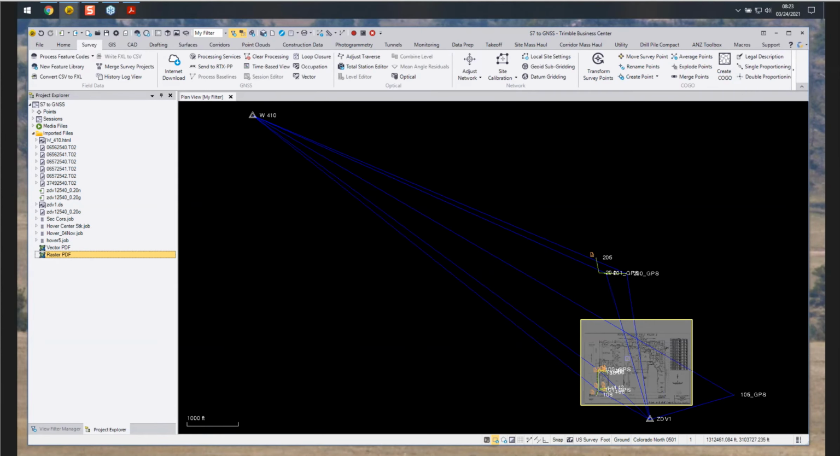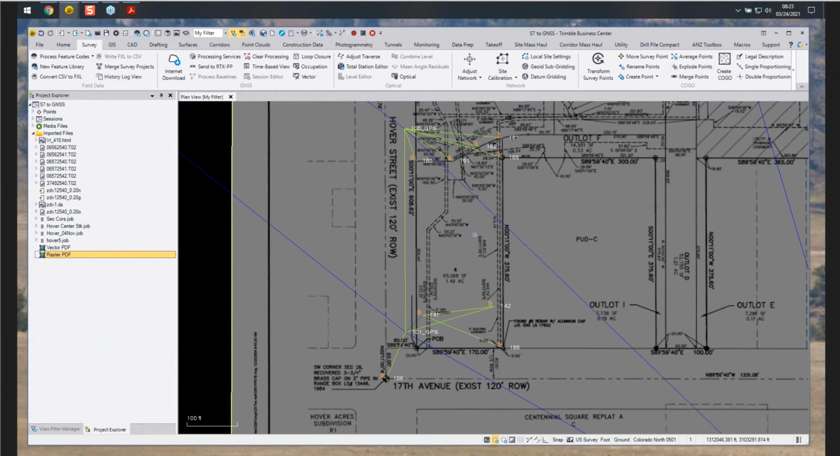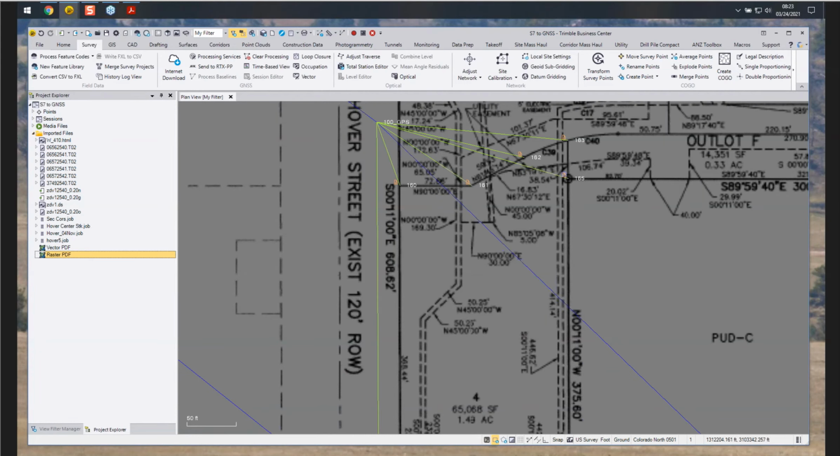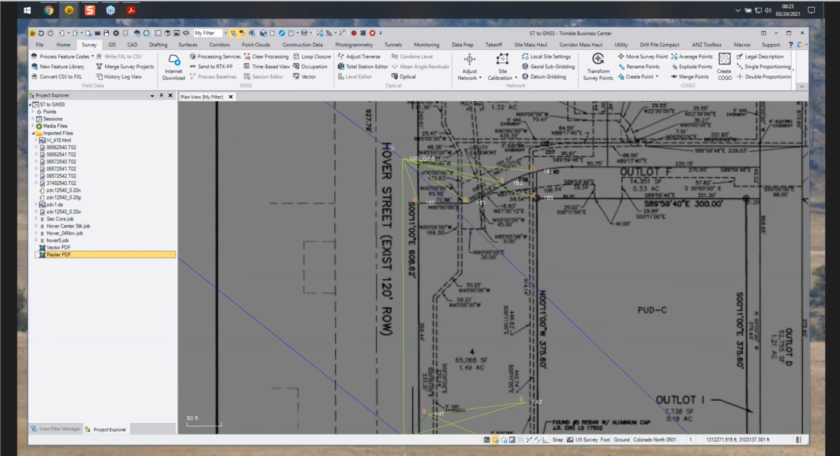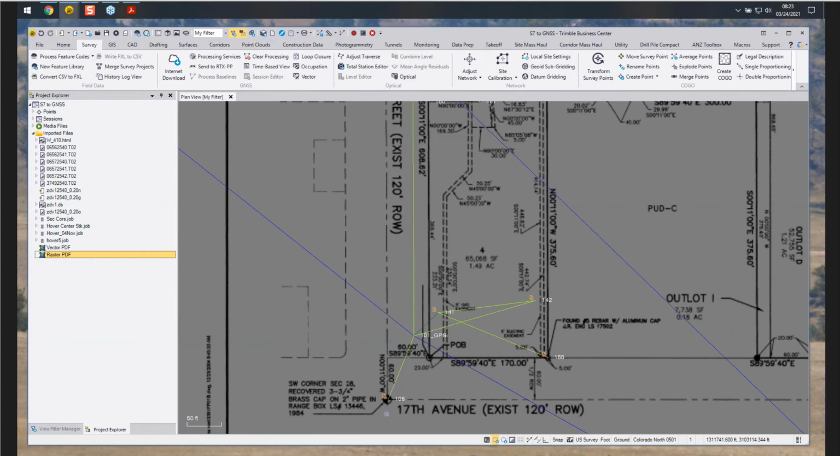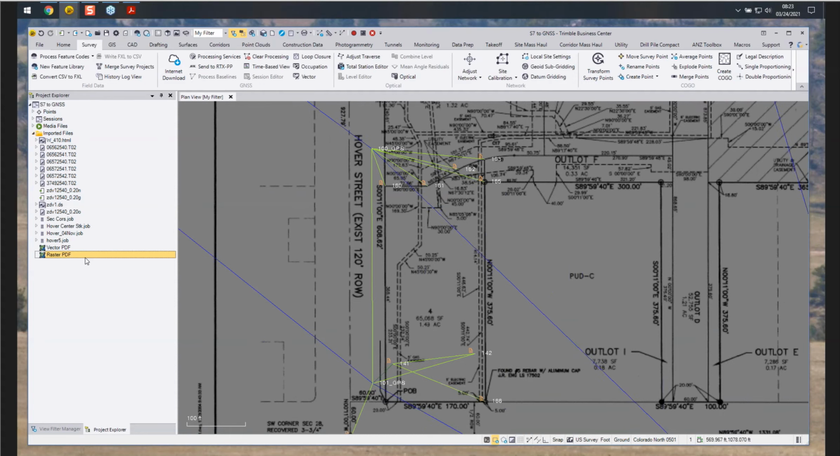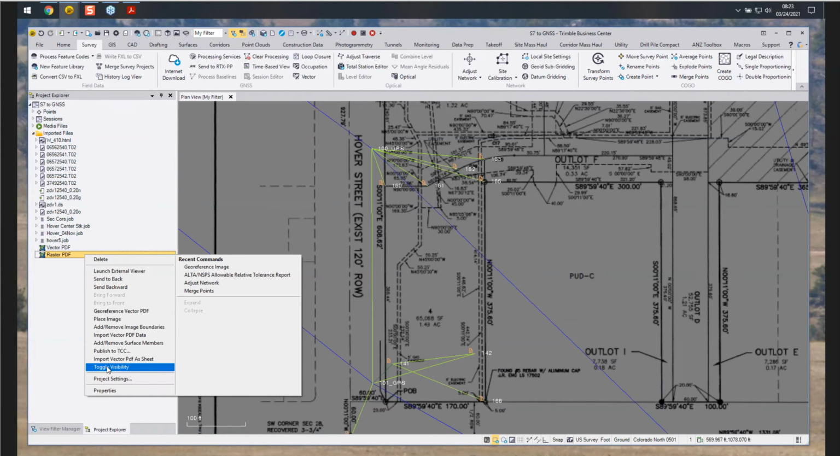And now we have our lot 4 background PDF from the original plat that created this lot, showing our monument measurements from our total station, our GNSS from the core station and W410, and our control, little site control points, our PLSS monuments, one here and one up here. And now we have a background image for reference. And then we'll go here. We can toggle the visibility.